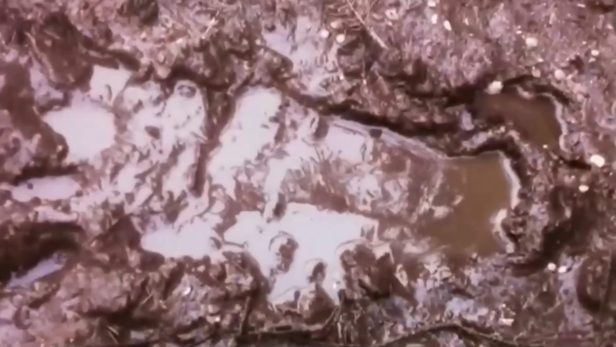Now, we have the skeptics. They suggested a more natural explanation. Perhaps the sound was caused by wind. Yeah, I don't think so. Wind doesn't leave gigantic footprints like that.